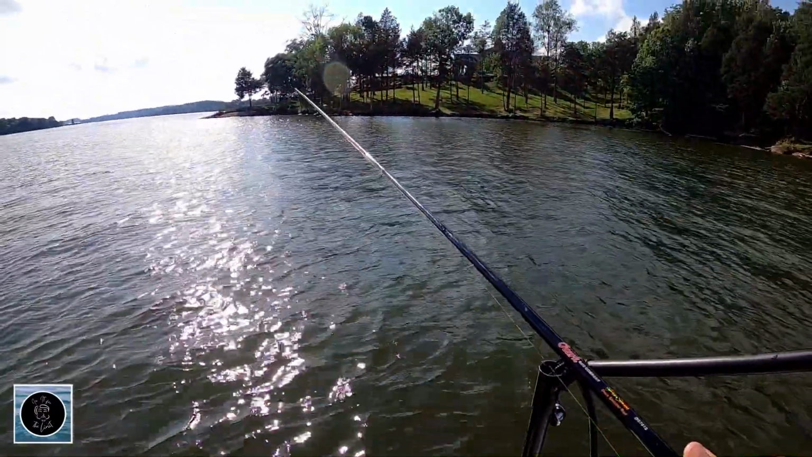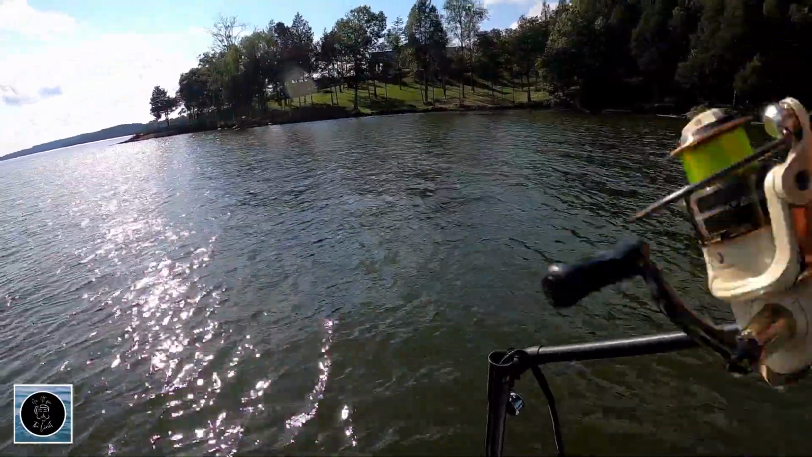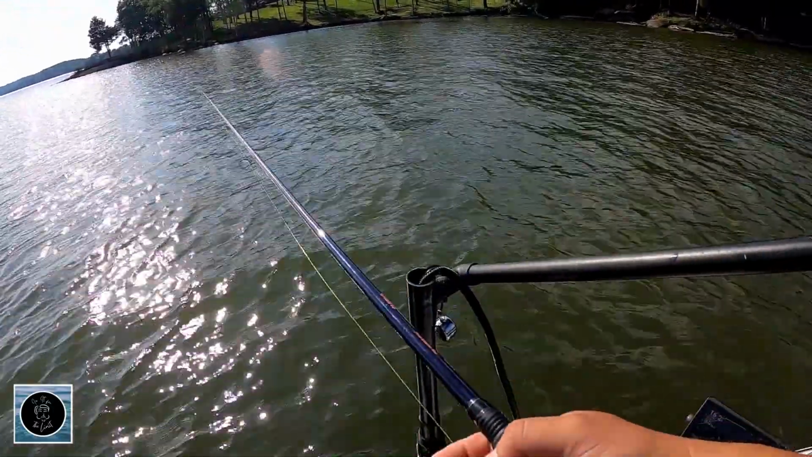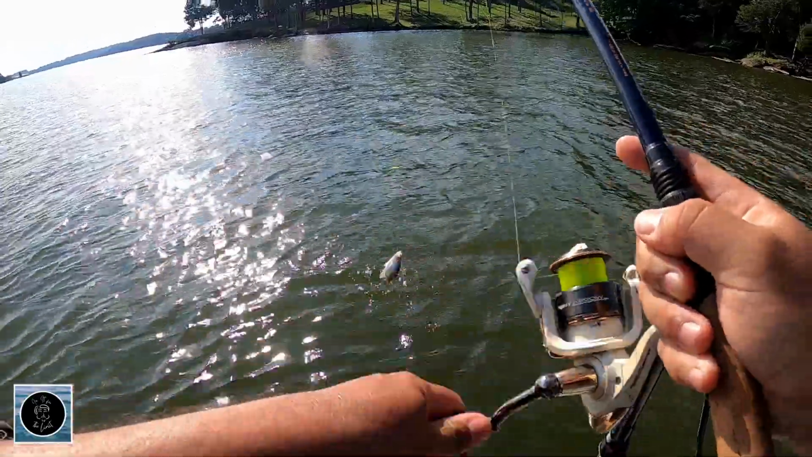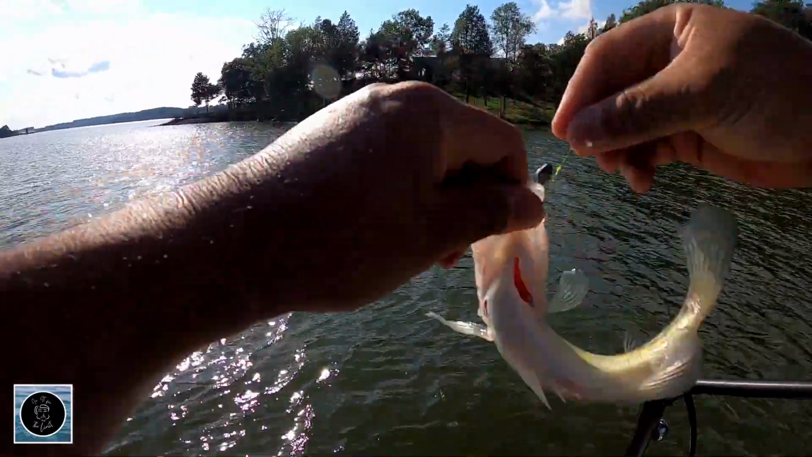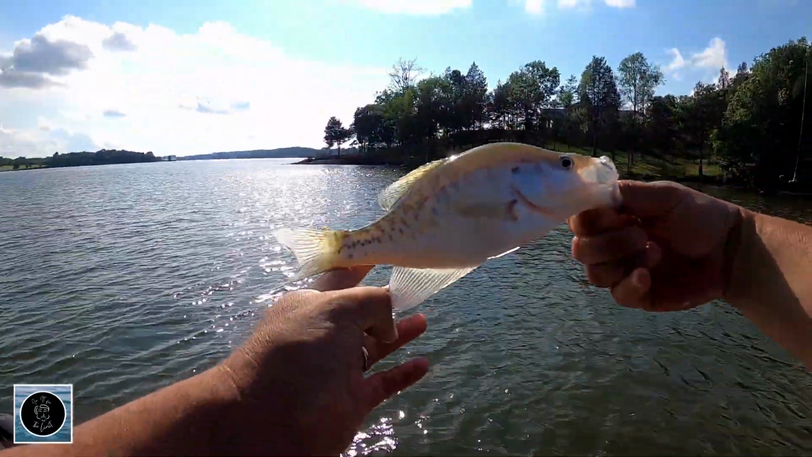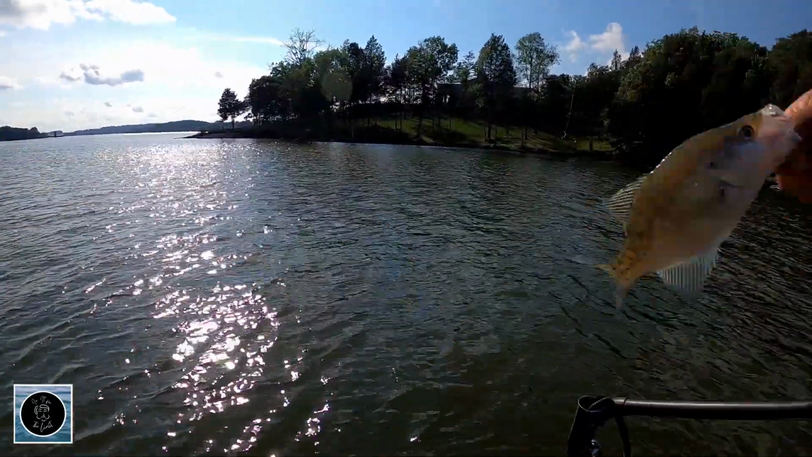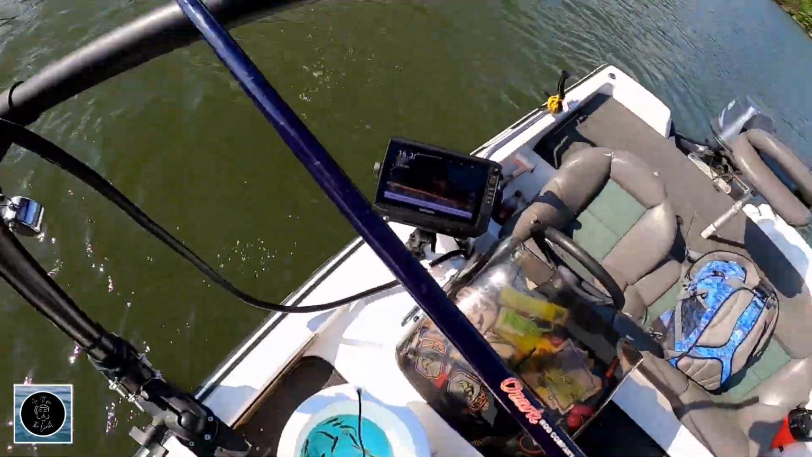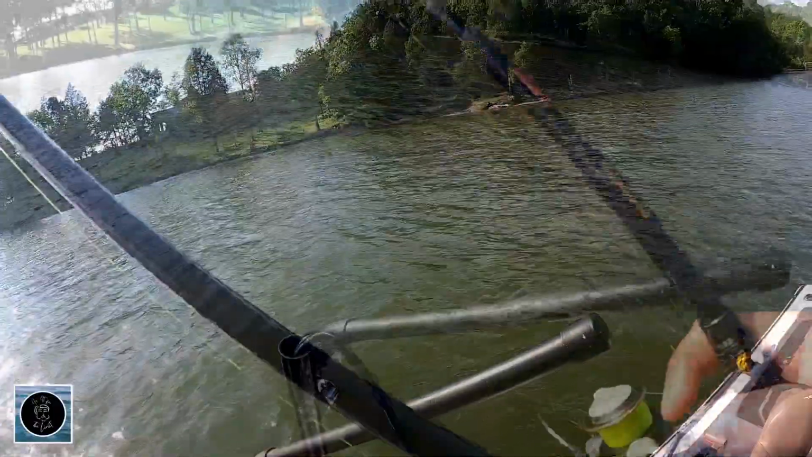Already got a looker. Got a lot of attention. Yeah, there we go. It's a crappie. I don't know if that's a keeper or not. Put him on board and see. We're not keeping them today, I'm just doing it for statistics. I'm pretty sure that's a 9-inch fish. So it's 2 non-keepers, 2 throwbacks, which leaves us 6 keepers.